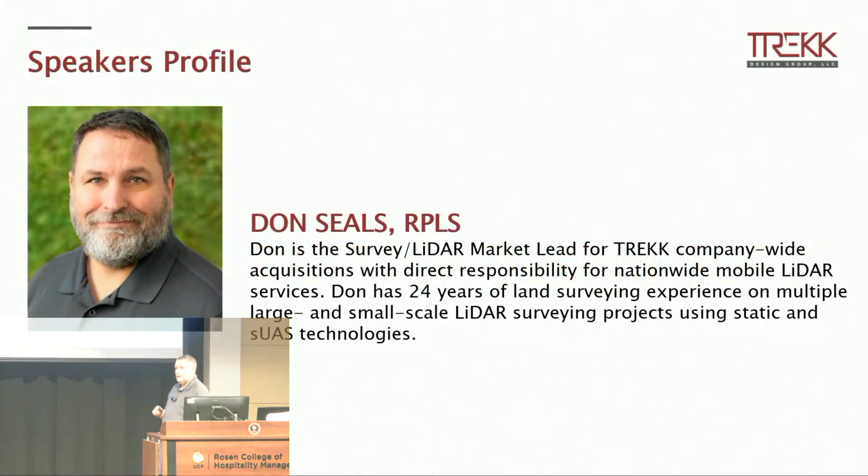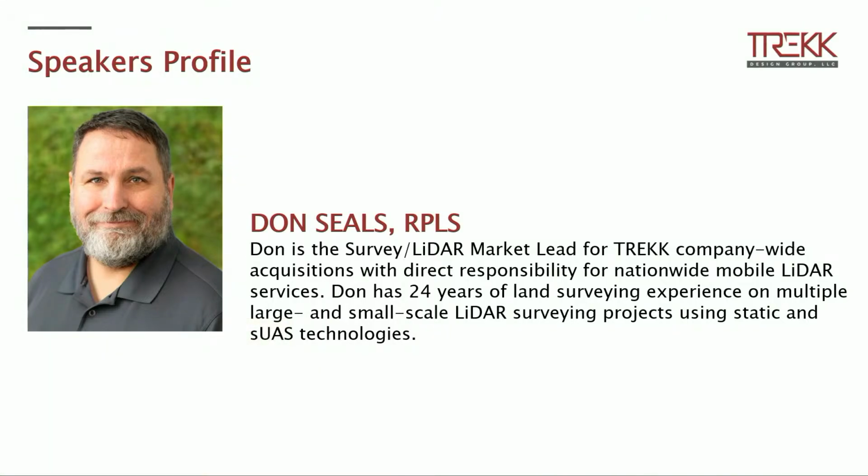I started with Trekk a couple of years ago. I took over for one of the original Regal owners that started mobile scanning. We met, and he was wanting to transition out, so I came over. I have 25 years of experience, a lot of it in Texas DOT, and I got into tripod scanning all over the world, laser tracking, and a number of things in mobile mapping and aerial.